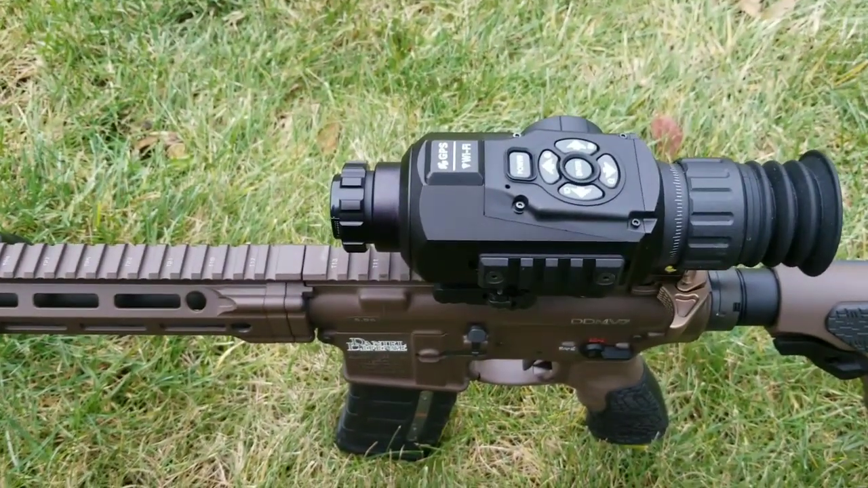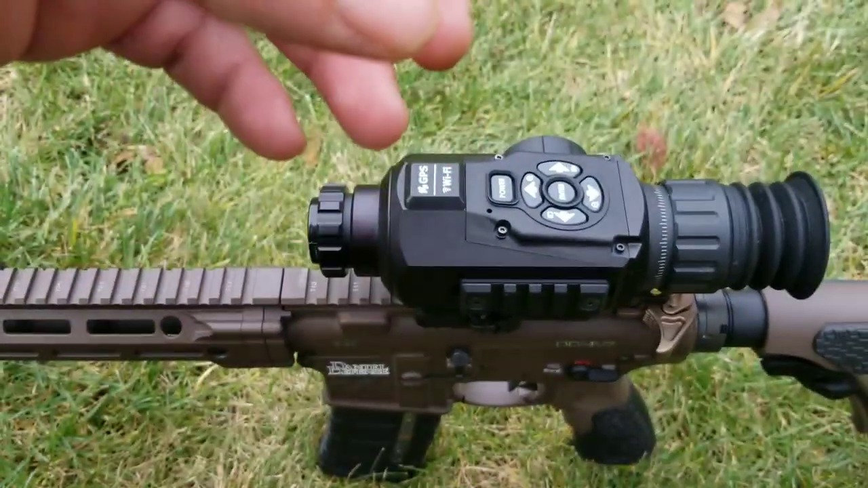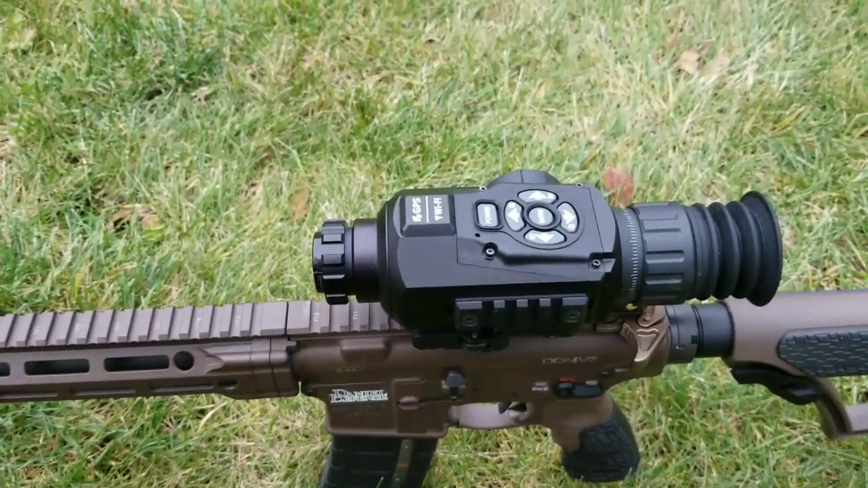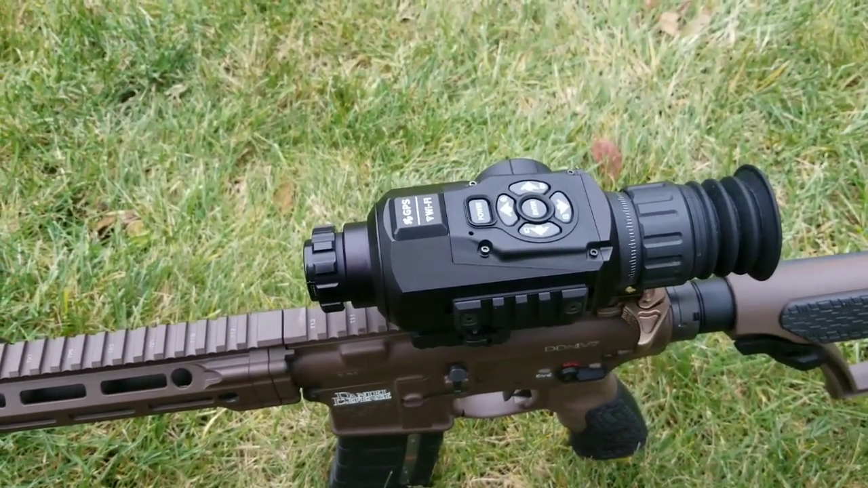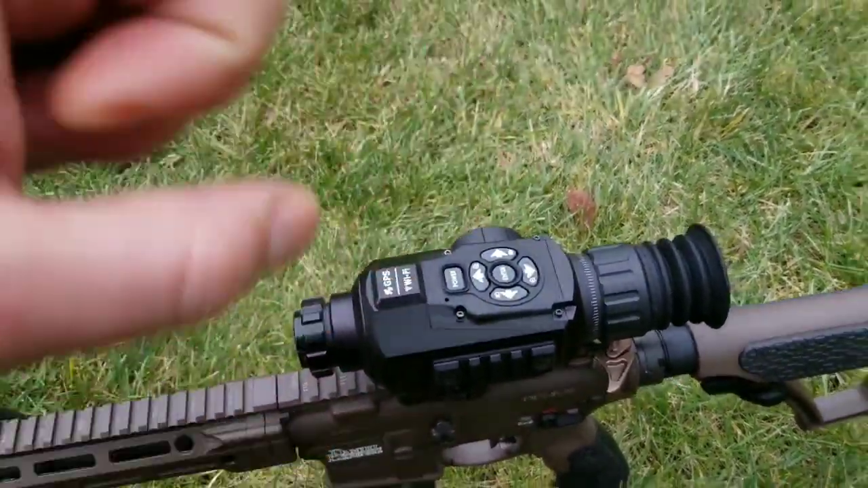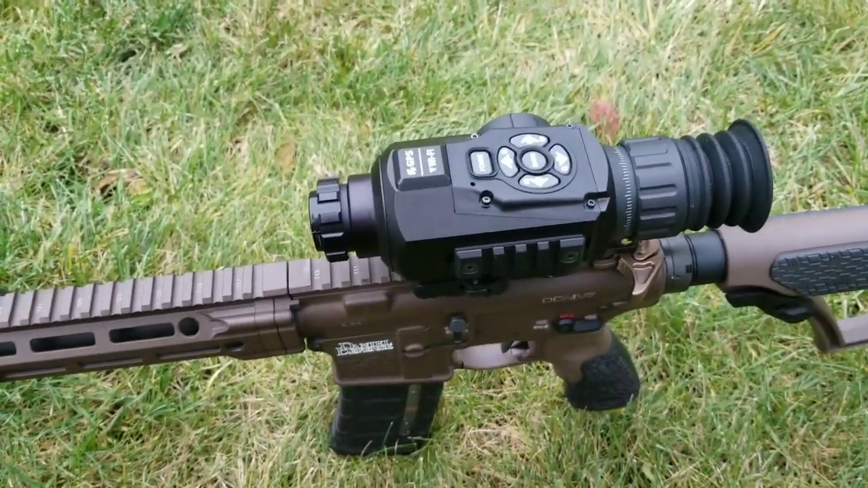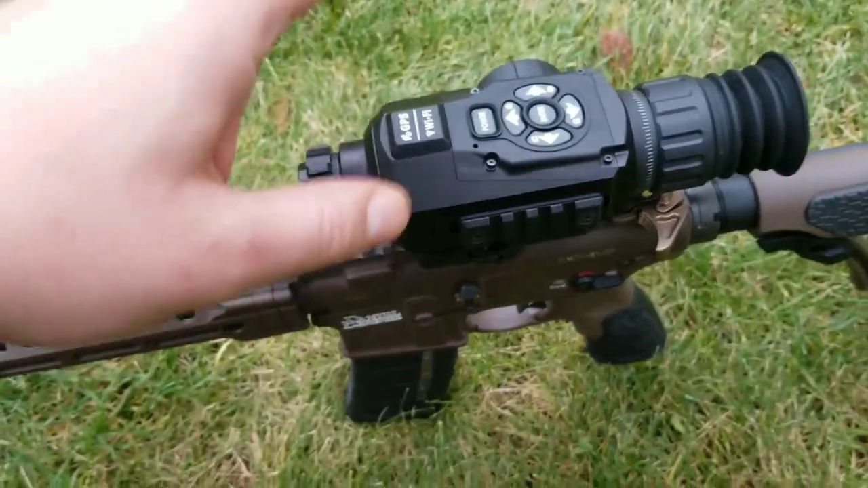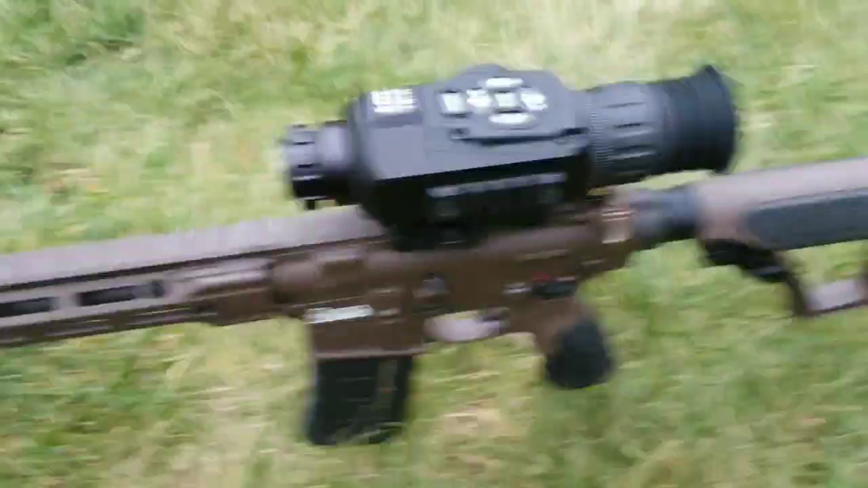And it's not an actual lens that is doing the zooming. It's a digital zoom. So you're going to lose a little bit of definition, which is why I wasn't too worried about getting the 9-36 power. So you'll lose some definition for sure zooming in at those levels. It'll start to look like pixels. You'll be able to see the pixels at high zoom levels. But the 2-8 wasn't too bad. I lost a little bit of definition, but it wasn't as bad as I was thinking. So this is a good zoom level to work with if you're wondering about that.